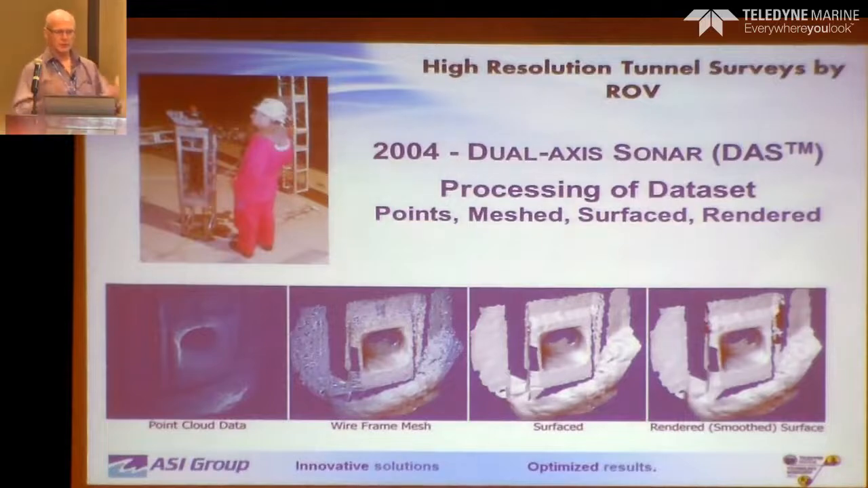The product that we're able to deliver is geo-referenced, so all the points have XYZ coordinate values, and it's used not just from an inspection point of view, but also to do reverse engineering. A lot of the inspection work that we do is to find out why something is damaged or not working, and then to provide that 3D model to the engineers and the owners so they can engineer and design a repair.